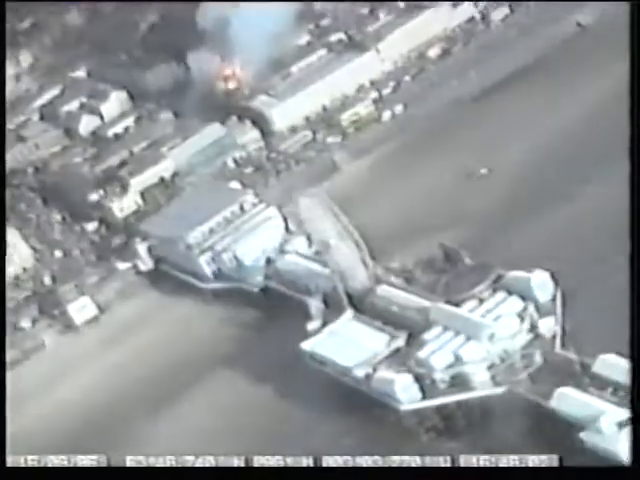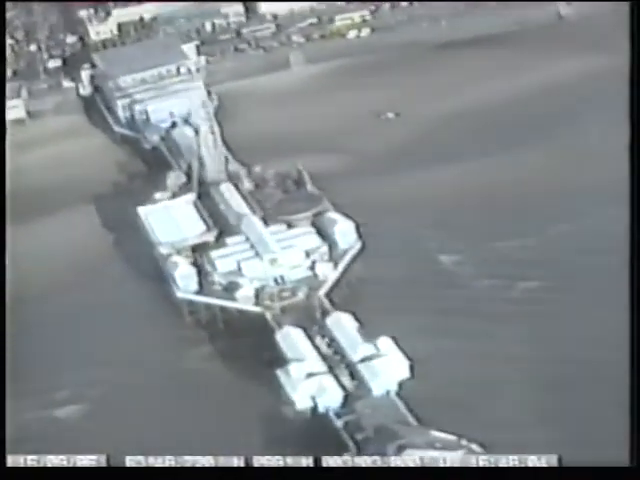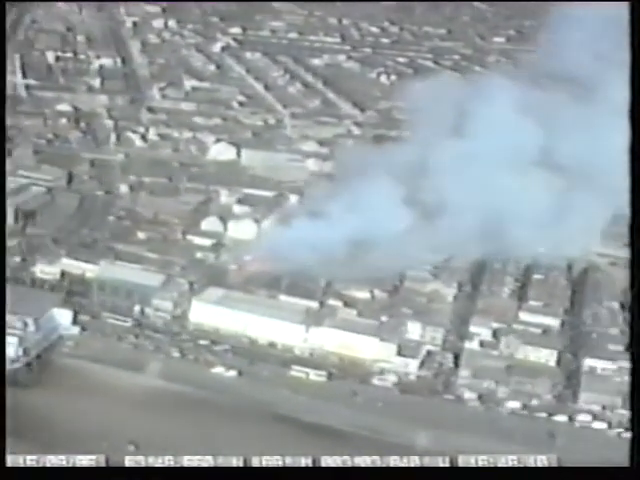In this sequence, shot by Lancashire Police Helicopter Support Unit, emergency services worked together to fight a spreading fire in Blackpool. The police helicopter was able to assist the fire brigade by relaying pictures and commentary to a control room, where senior fire and police officers coordinated the operation.